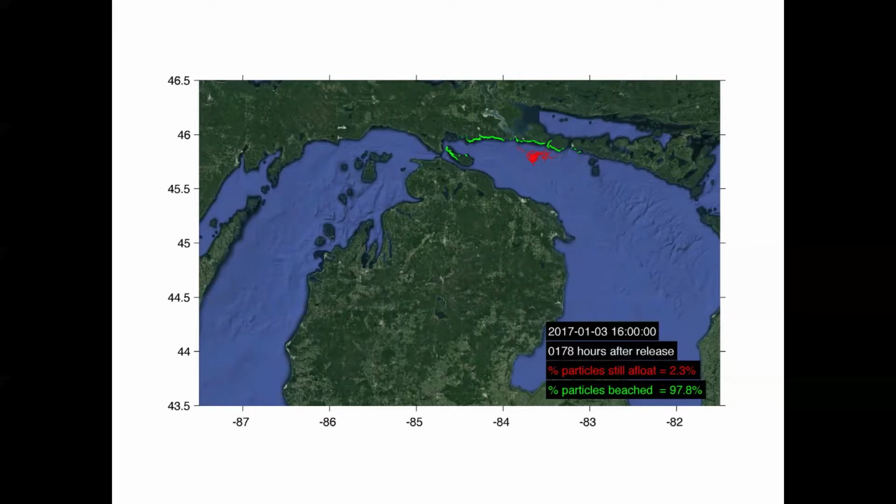Here we are now, 175 hours into the simulation. There's only 2.3% of the particles still afloat, and the particles that are beached are almost 98% at this point. So things happen extremely fast, as the models are showing us and our experience shows us. And again, the logistics associated with tracking this floating oil and trying to clean it up on water is not to be minimized.